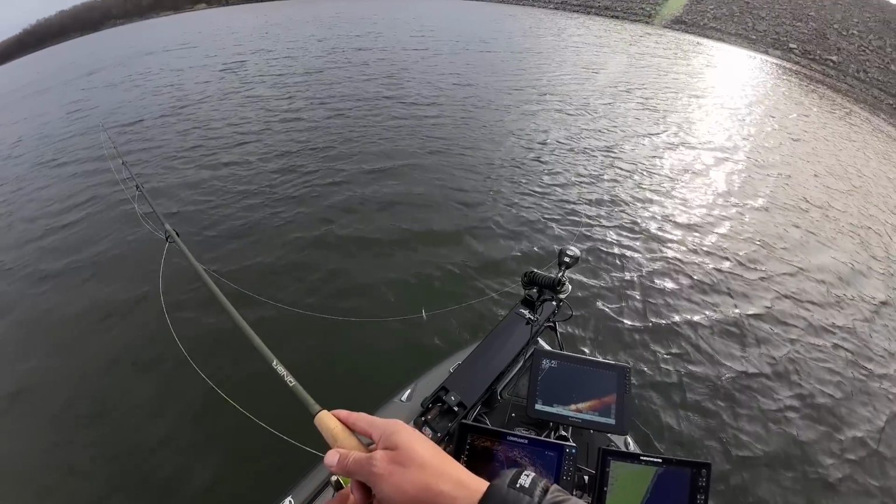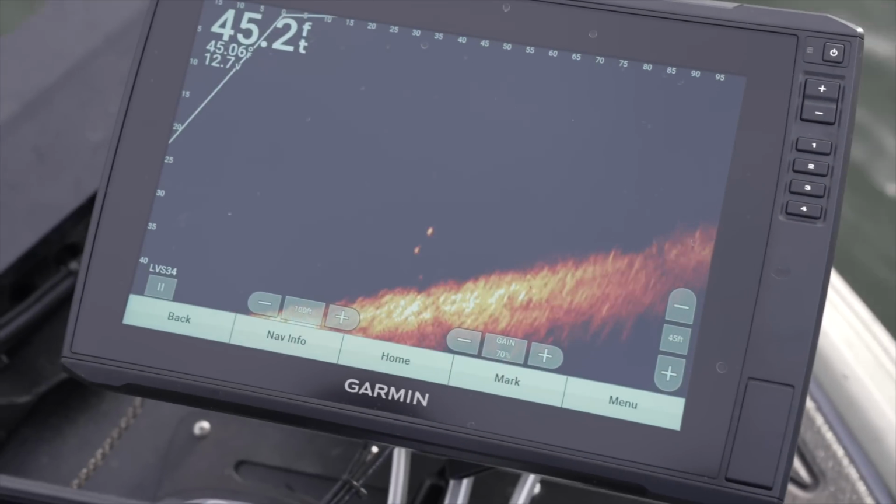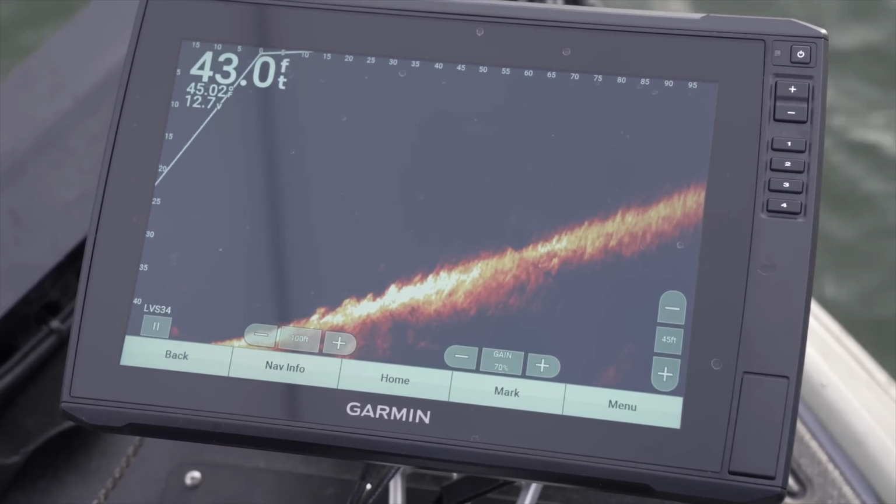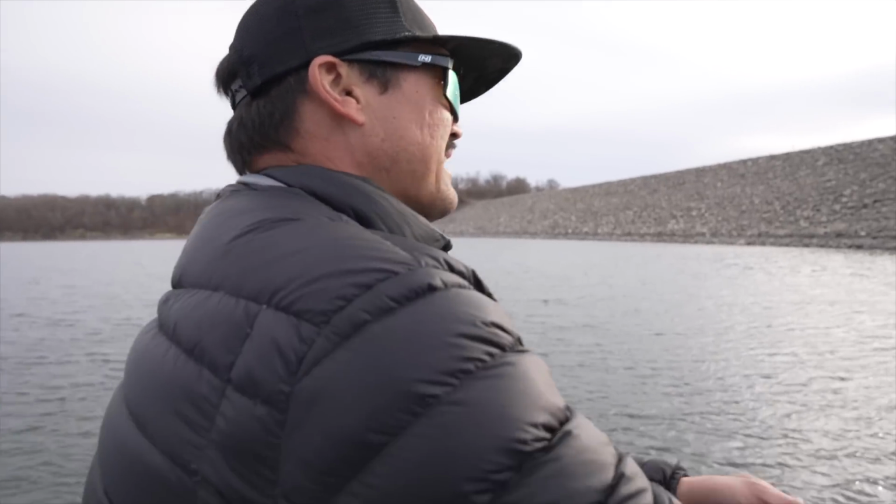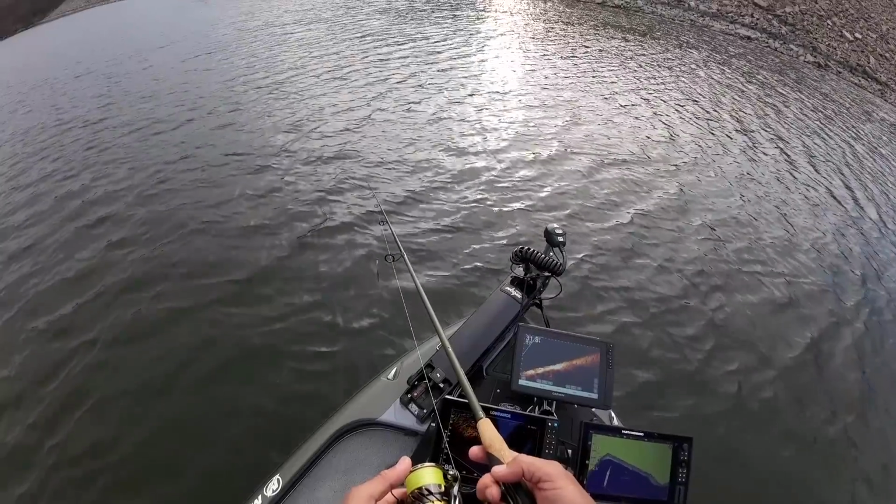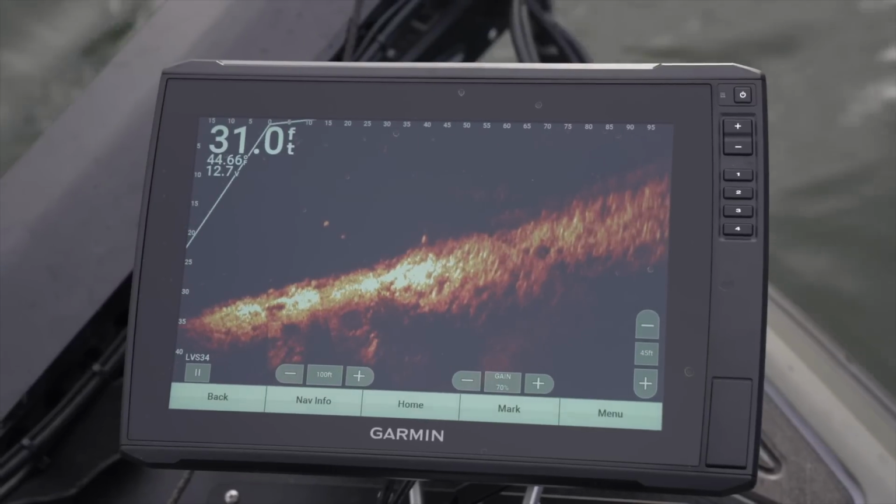Don't go to the bottom. No, no, no. Once they hit the bottom, they're done. No. Moving left to right. Dang it. Once they hit the bottom like that, they're so hard to see and catch. The biggest one followed my swim jig. Look at that big giant one.